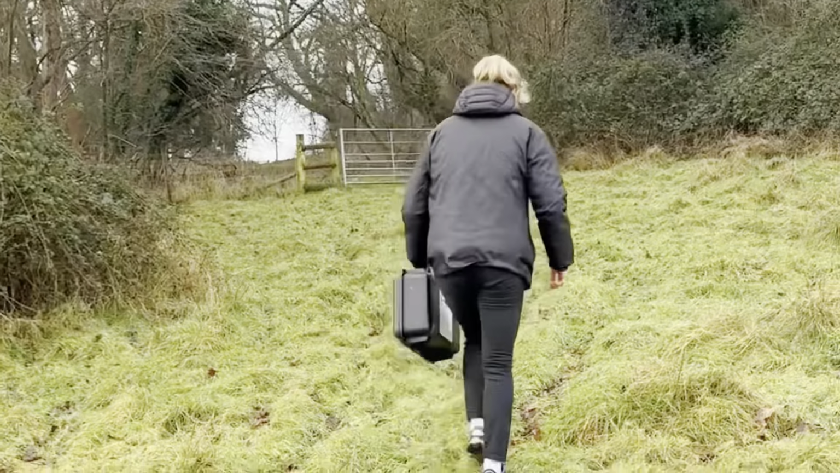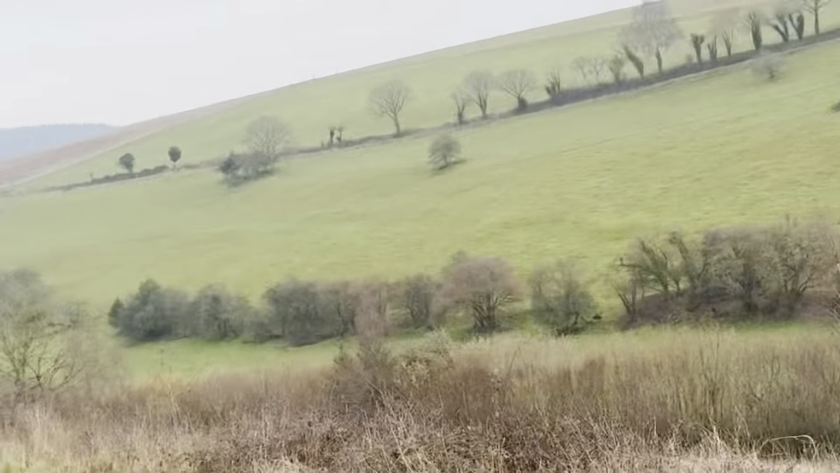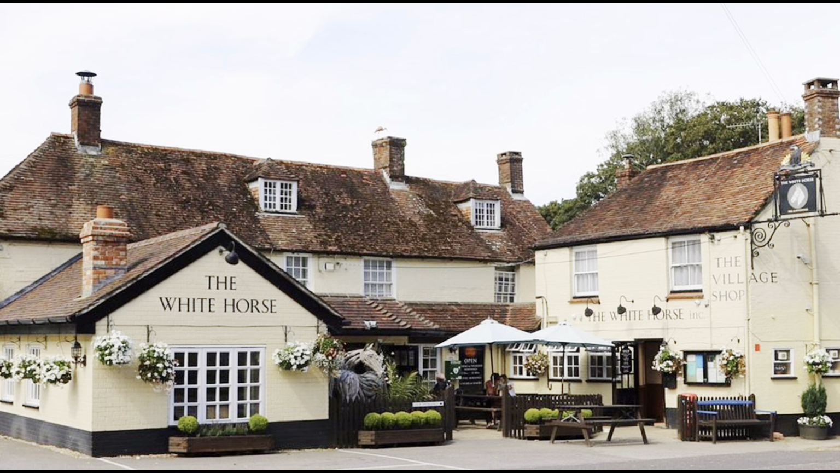We were going to leave it about half an hour, and take the drone up for one final flight before seeing how successful the feeding station would be. At this point we thought we'd leave and just let everything calm down before we flew the drone. At this point I've got to shout out the White Horse, which allowed us to charge our drone and looked after us while we were on the search.